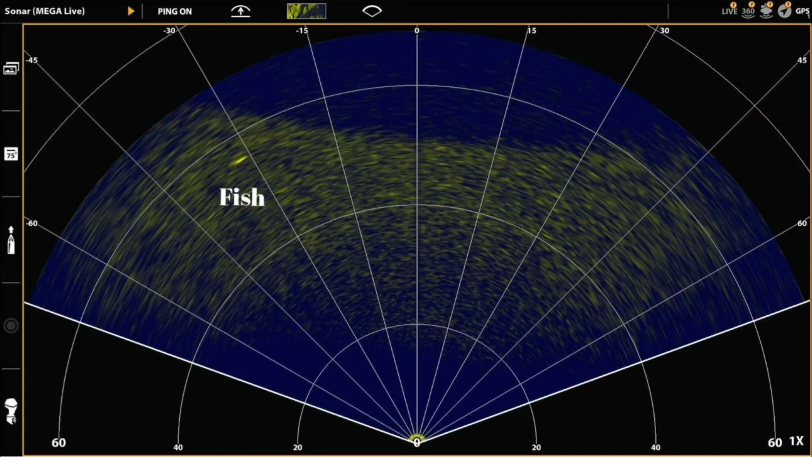This one's going to be a departure from what I've done in the past. In the past, all my videos have been in trolling mode with Mega Live, where I'm trolling and the Mega Live is pointing back, looking at my lures and fish in the water column. I've had a lot of questions about Mega Live landscape mode in the traditional usage, which is basically scanning the bottom for fish. So that's what I'm going to be doing this time.